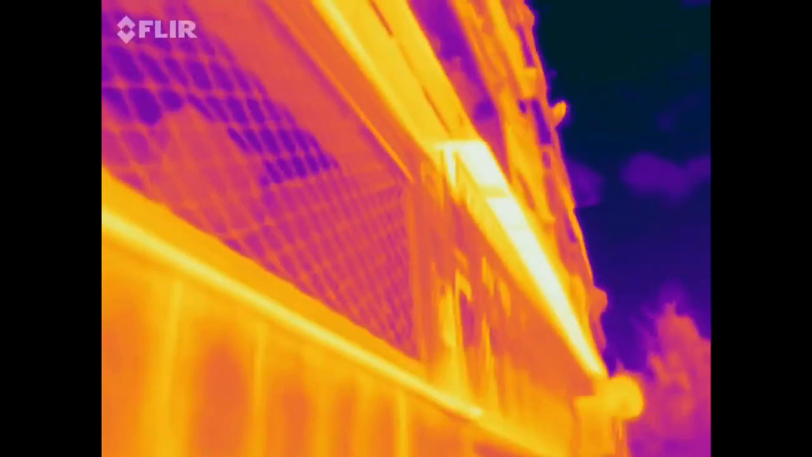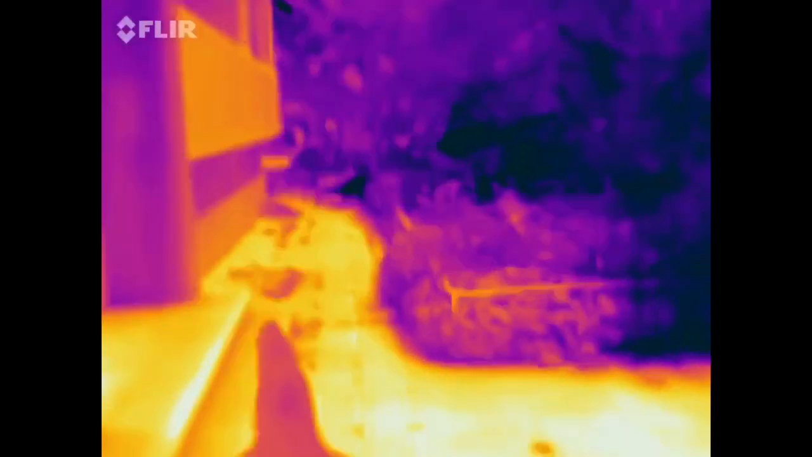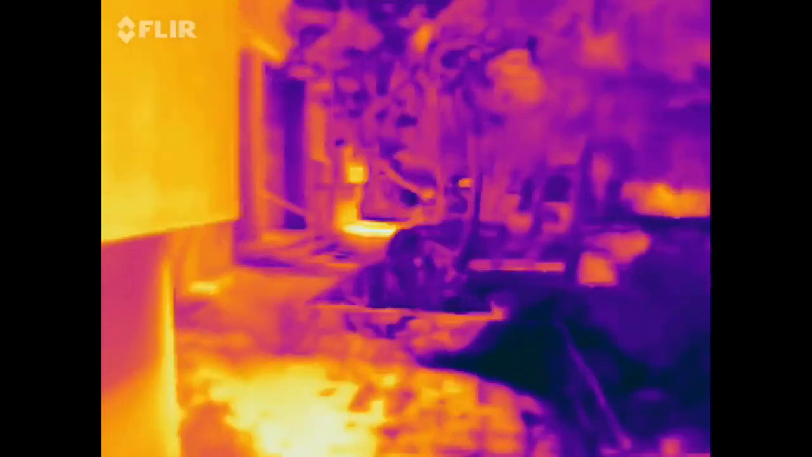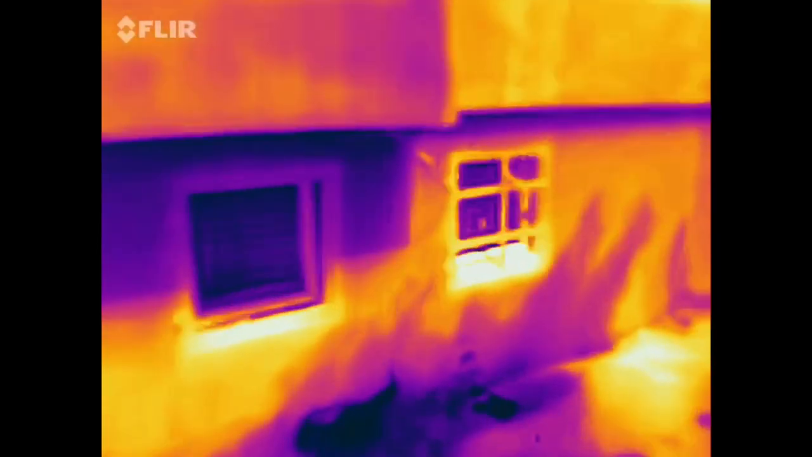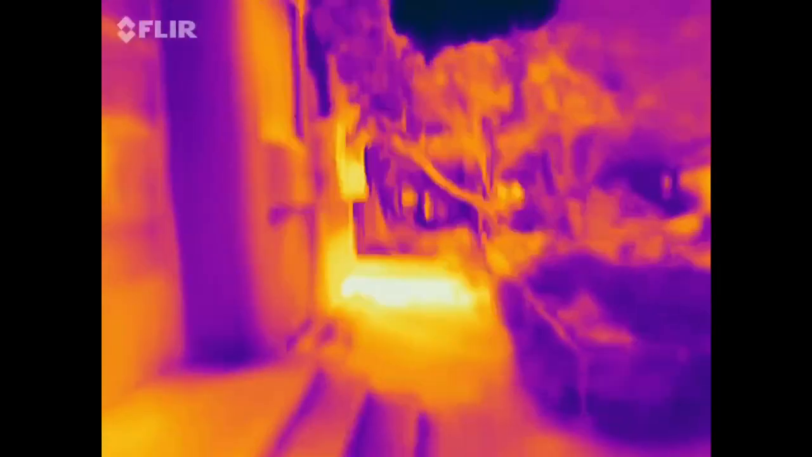But you know what's interesting? If the sun was to stop shining right now completely, like if it's pitch black, we're still going to be seeing this on this camera, because it's seeing the emitted heat from the items and not the light reflected off of them. So even if it's completely dark, you're going to be seeing exactly the same thing that we are seeing right now. Pretty amazing stuff.